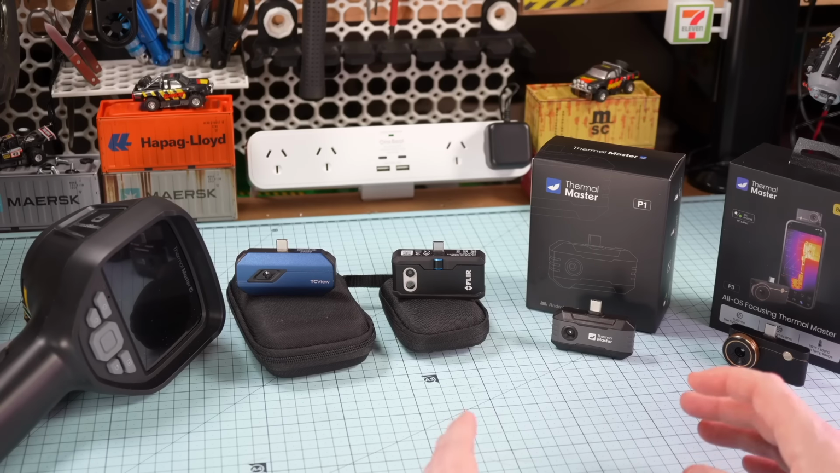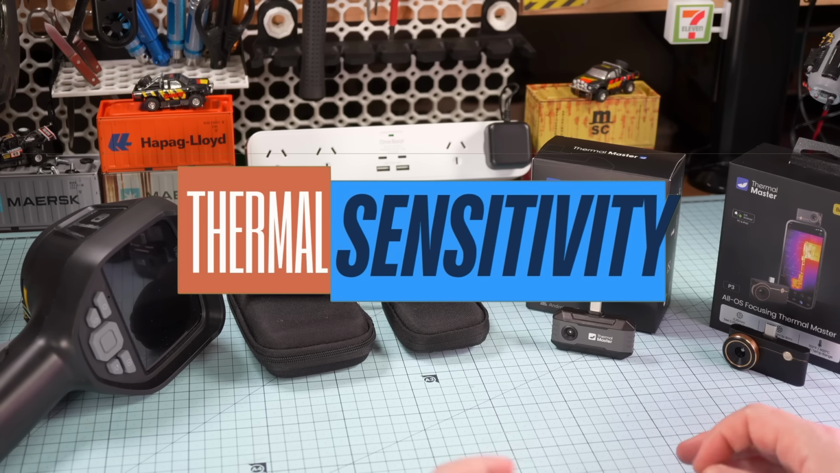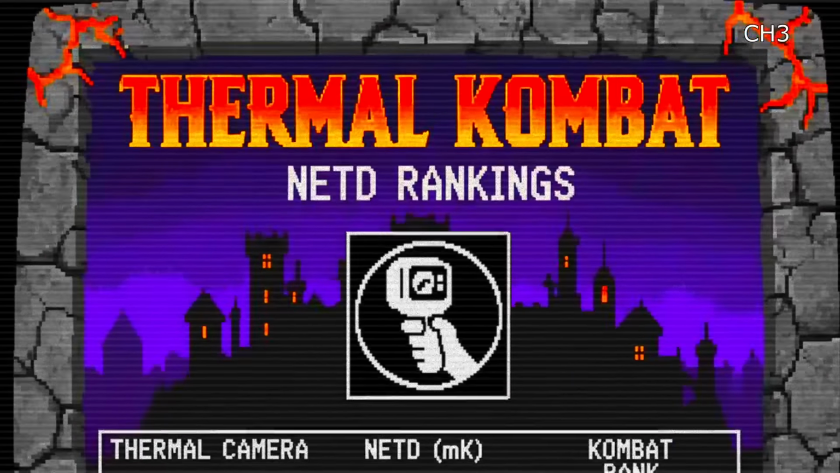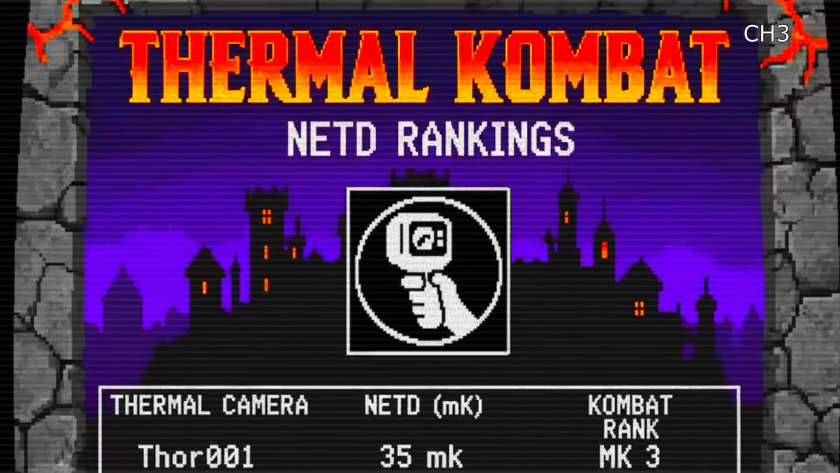Yuck. Moving on, let's talk thermal sensitivity measured in millikelvins, or as I like to call them, Mortal Kombats. Excellent. Simply put, the lower the Mortal Kombats, the better. The higher, the worse. For example, this FLIR One Pro at 70 mK is essentially Mortal Kombat 7 Armageddon, meaning it sucks. Then you have the P1 and the Topdon here, 40 mK, meaning Mortal Kombat 4, which was pretty good.